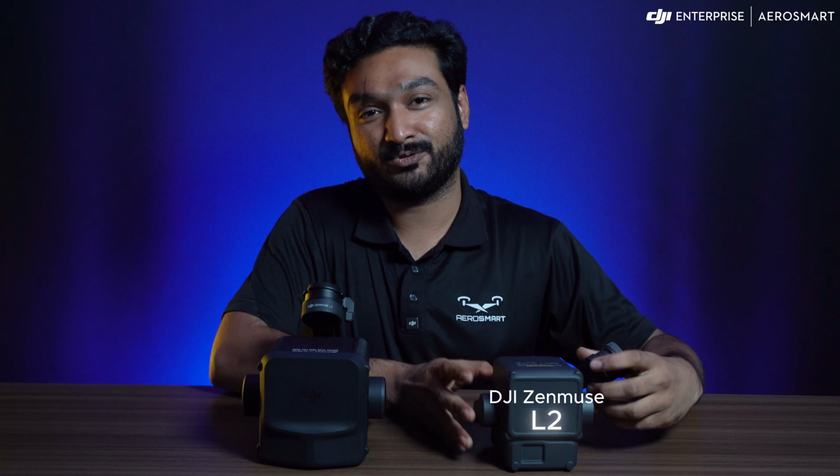Today we'll be doing a side-by-side comparison of DJI Zenmuse L2 and the new and improved DJI Zenmuse L3. Let's dive into it.